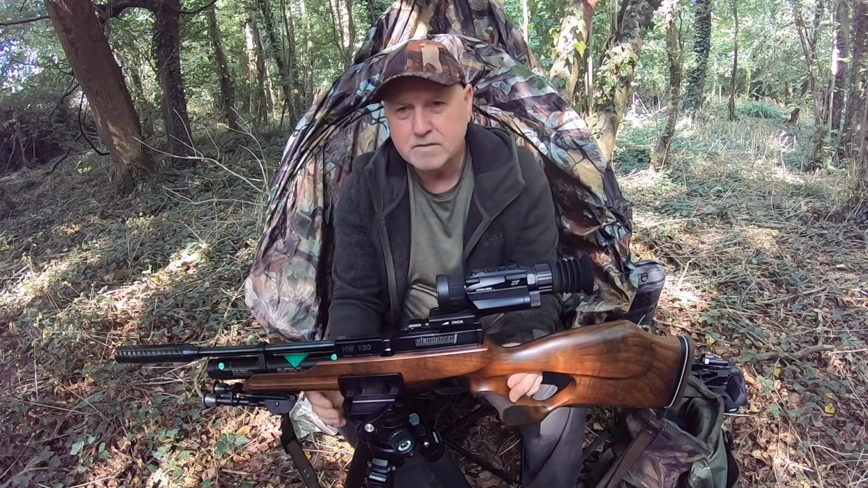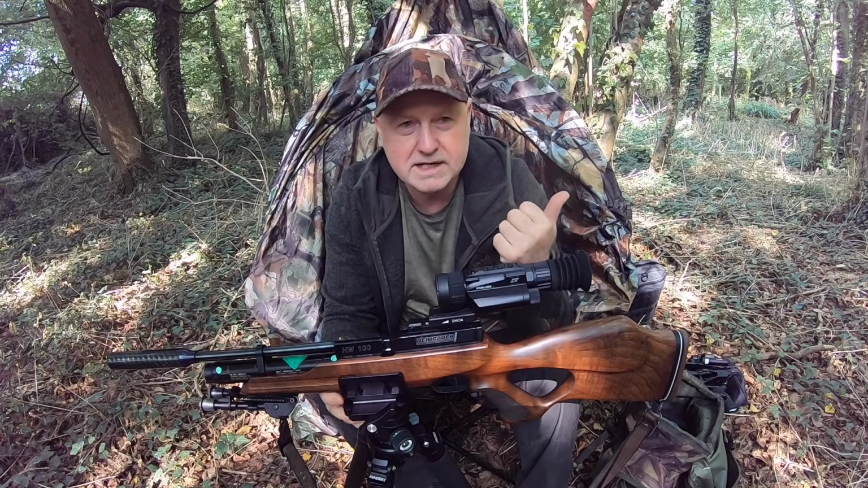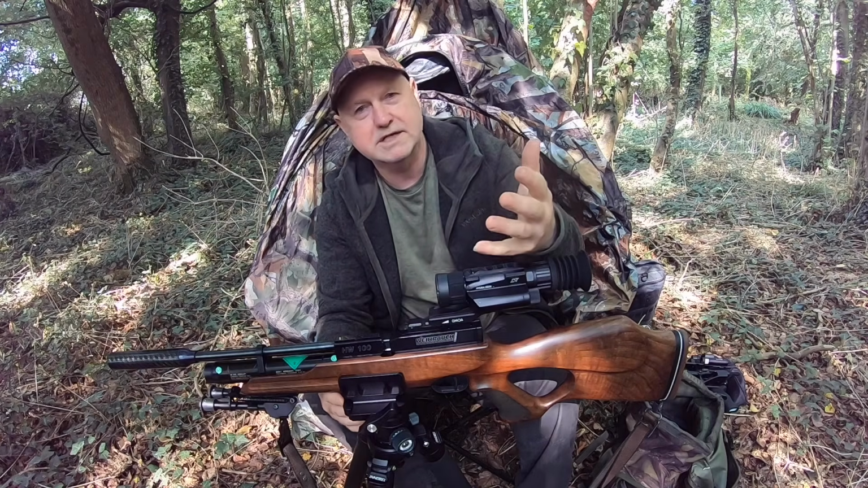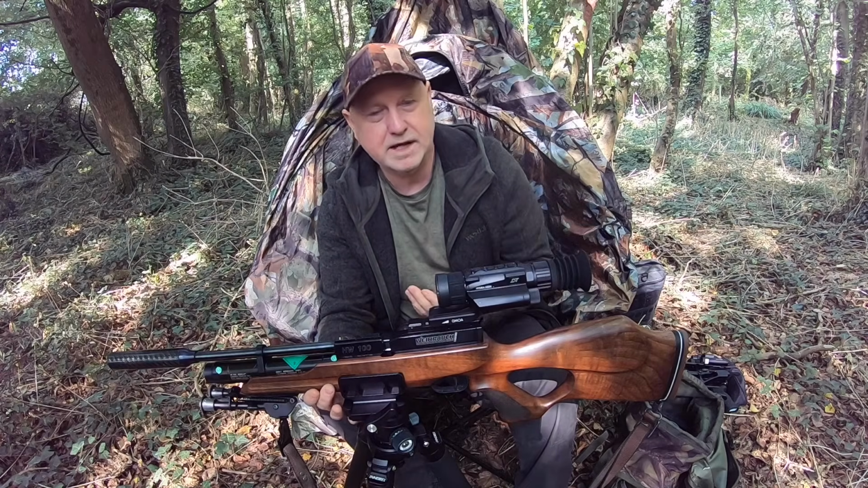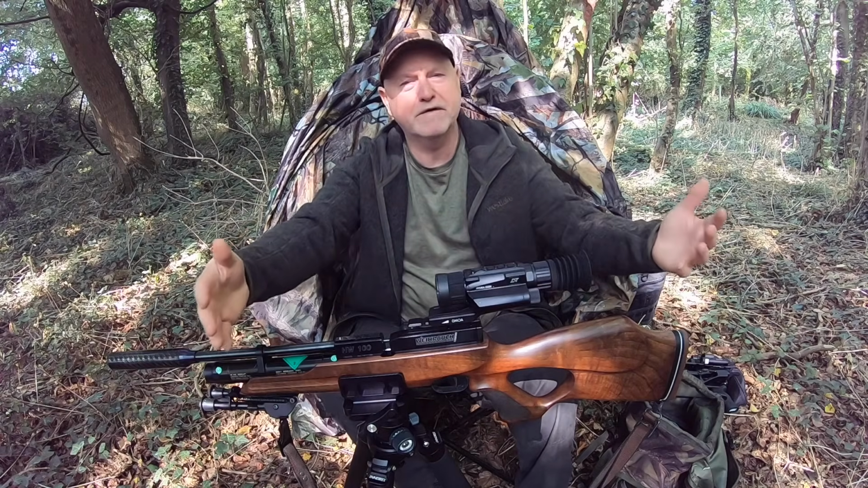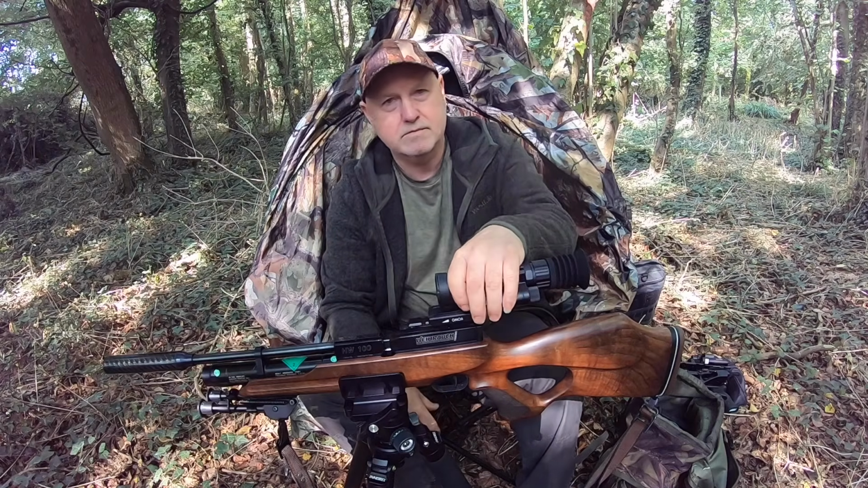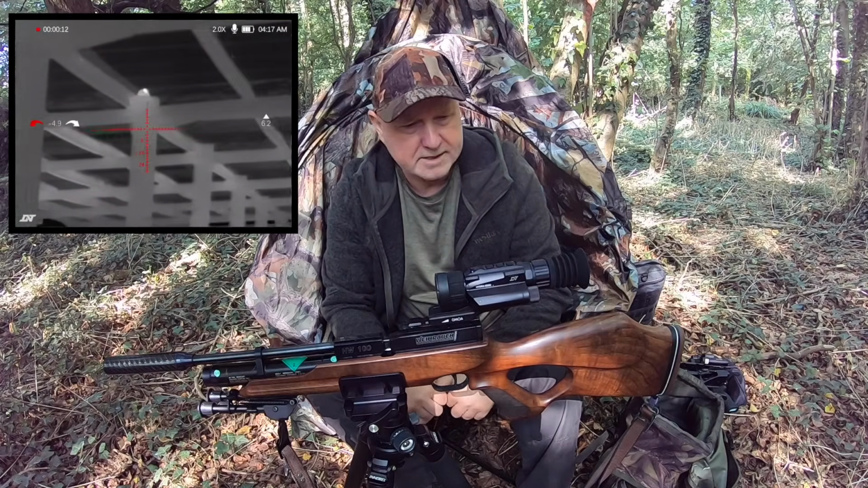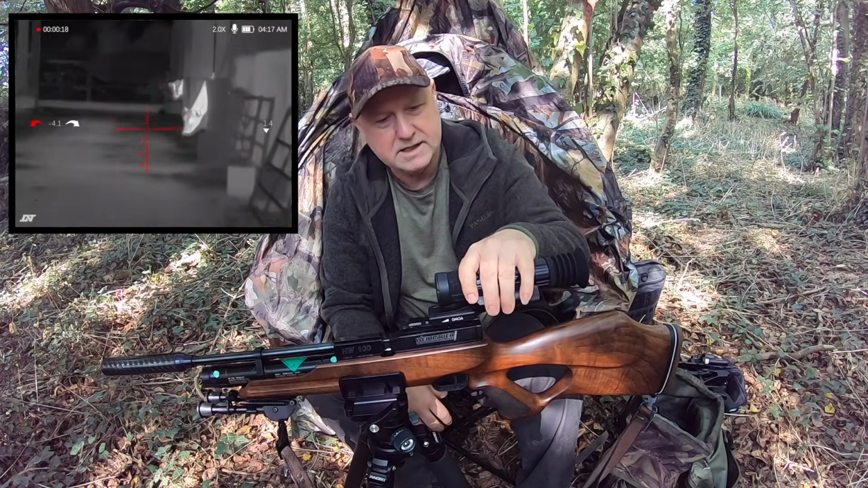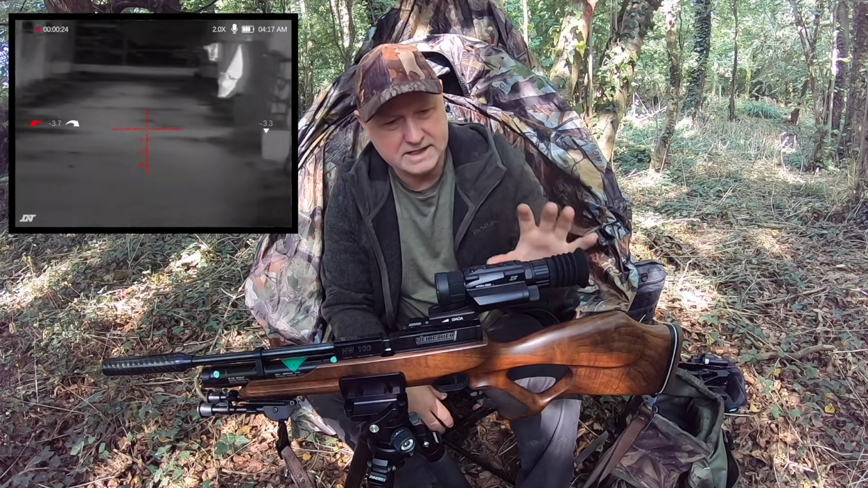So, like I say, in the UK, if you're after a thermal, particularly for ratting, I found it exceptionally good for ratting. If you know your distance, where you are, if you're typically in a farm shed, or like I've seen online, these recycling centres, and you know you're going to be 15, 20, 25 yards away from it, what an awesome thermal scope that is. But where its absolute strong point is, is in its size, its lightweight, and its ease of use.